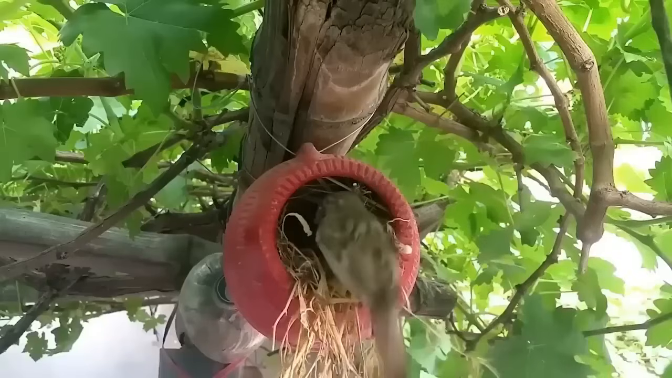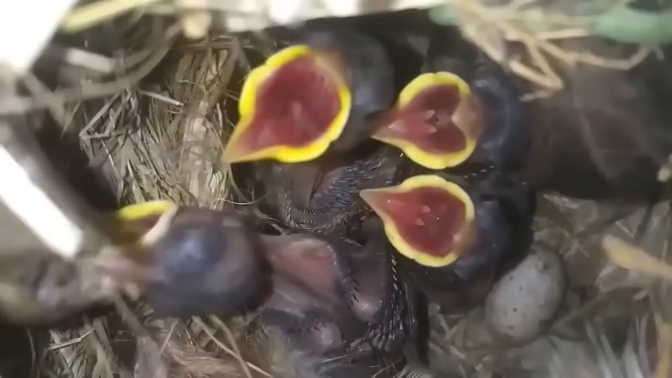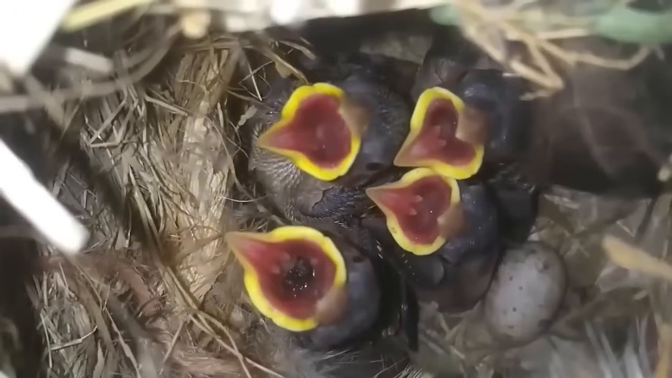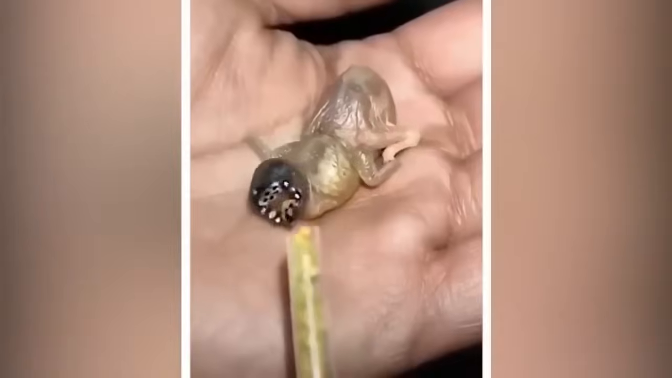A baby bird. We're all aware that nature has its unique way of functioning, but there are times we're just left shocked by the way nature makes things. For instance, take this example. This tiny bird looks like something out of a horror movie. Like it's gonna grow big and then end humanity. And can you believe it? This is what they look like when they grow up.